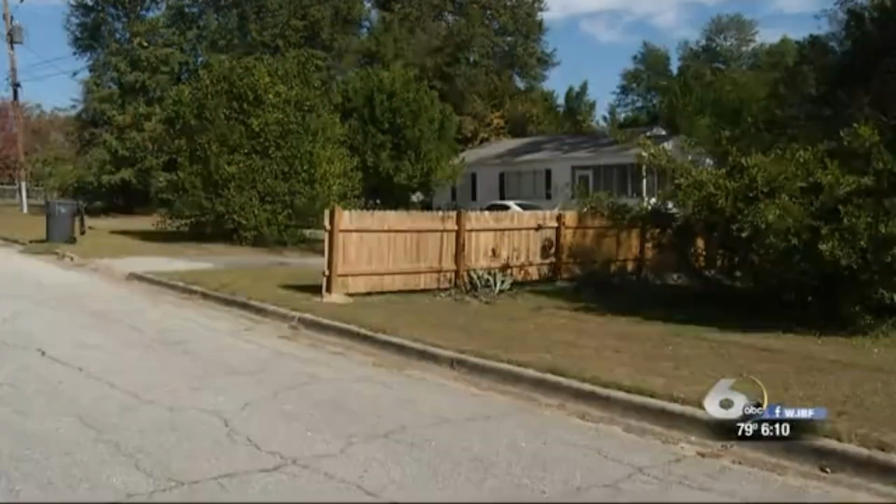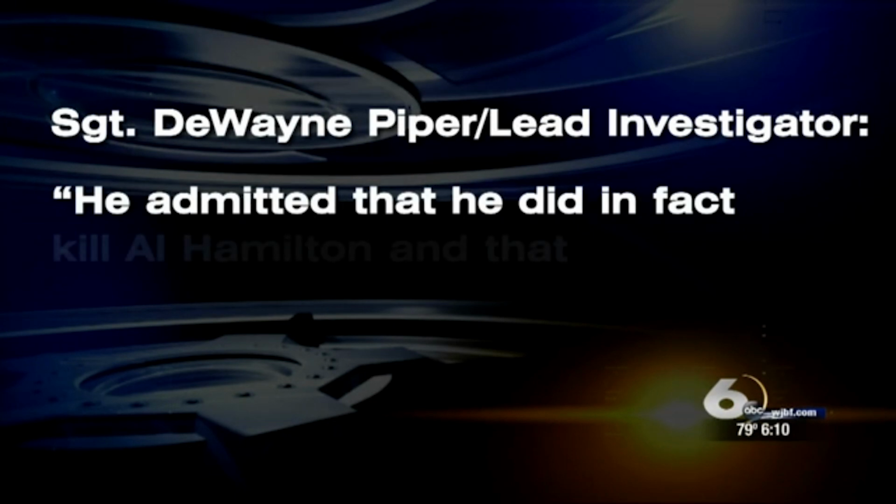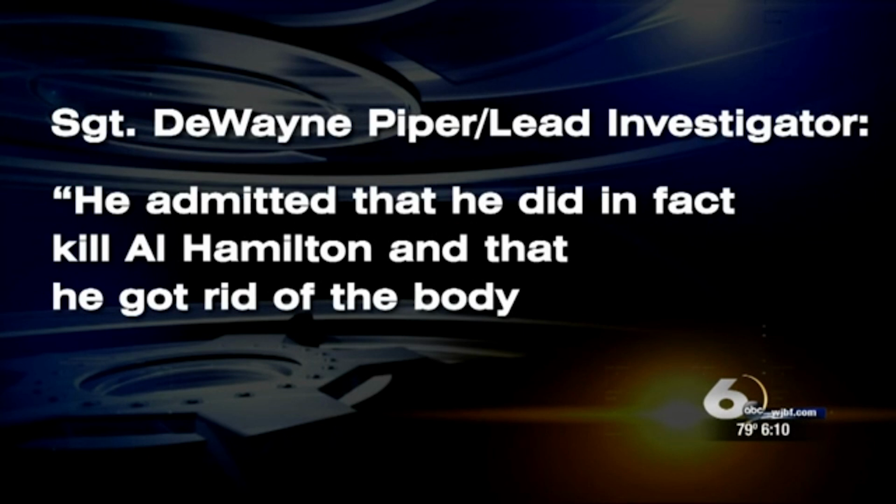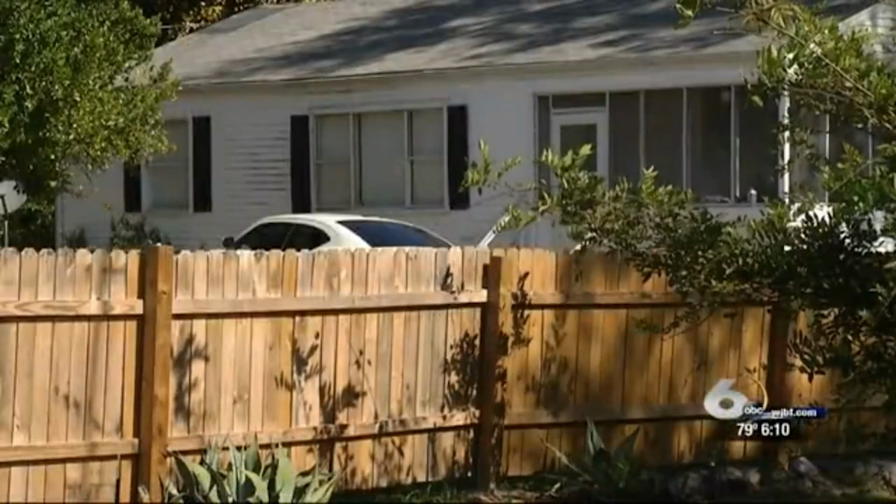That's what you're saying. What? That you want me to find his body? I don't know part of none of that. Lead investigator Dwayne Piper placed a bug inside Sharp's home when he knew Richardson would be there. He admitted that he did, in fact, kill Al Hamilton, and that he got rid of the body in such a way that no one would ever find it. Hamilton's car was also never found.